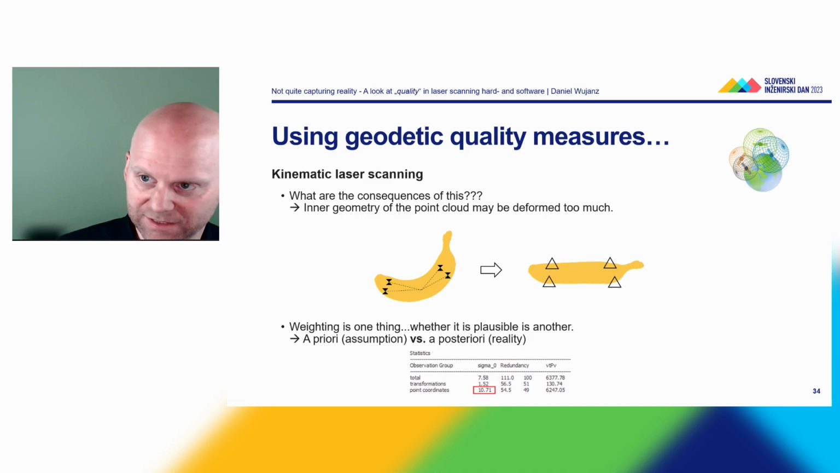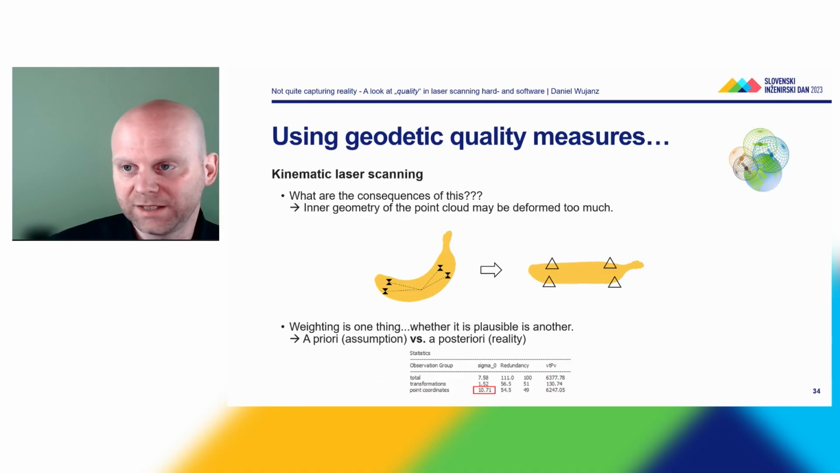And again, here is the example which I tried to replicate. I used GPS points and I falsely weighted them, and then you can see the assumption versus reality has yielded a factor of 10.71. So I've performed 10.7 times worse than expected. And this is something which you cannot show by just looking at the residuals.